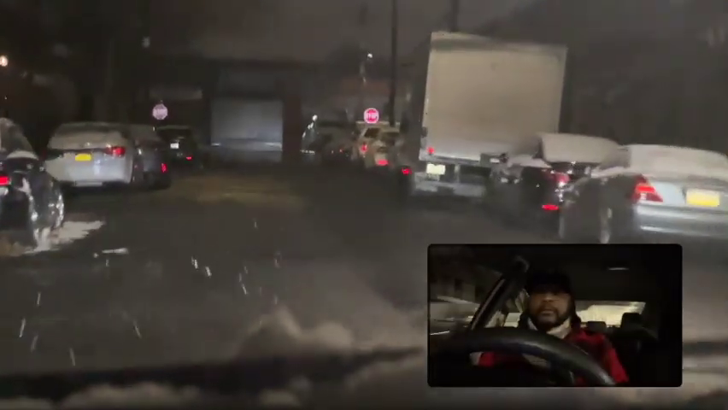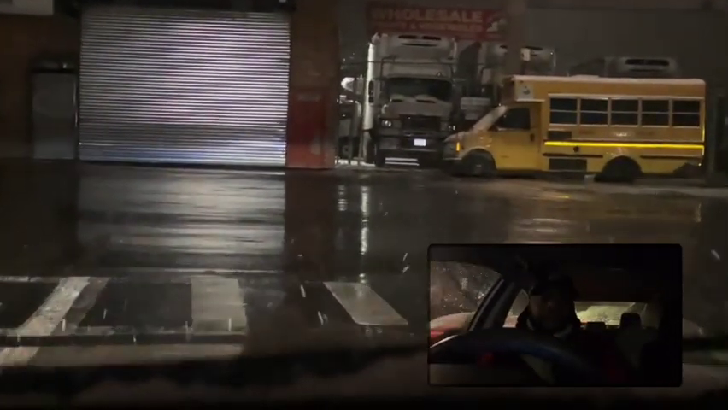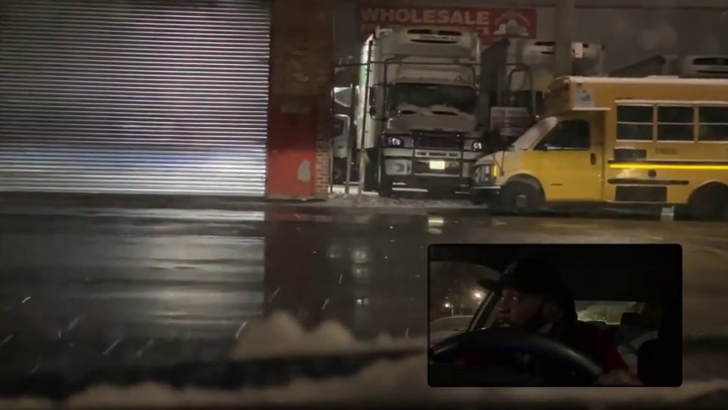At the corner, we're making a left turn. Started slowing down already. I have a heavy blind spot on my left side because of that school bus. It makes my blind spot very heavy.